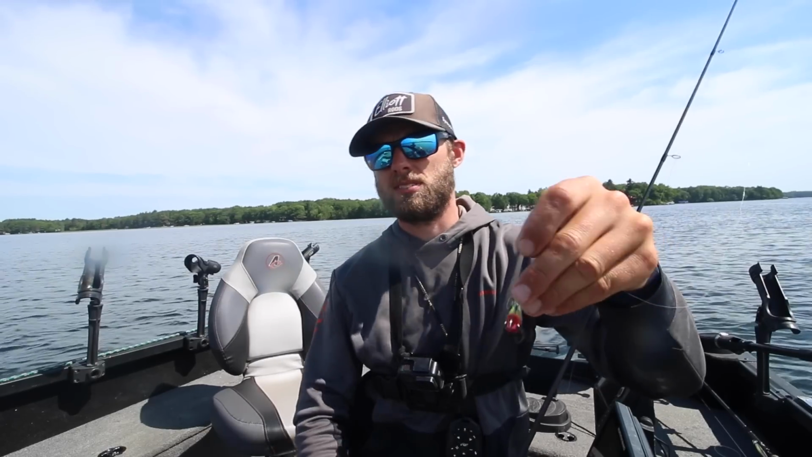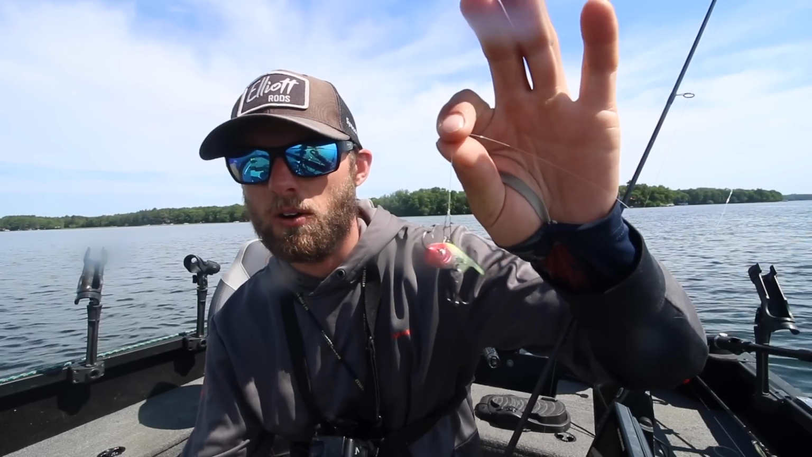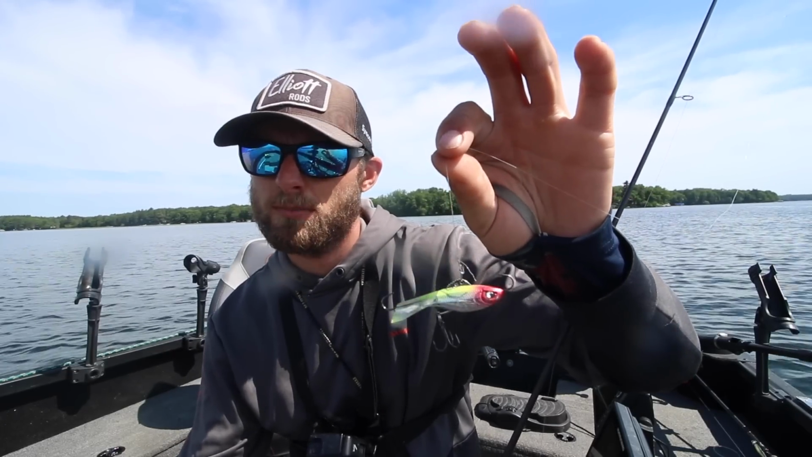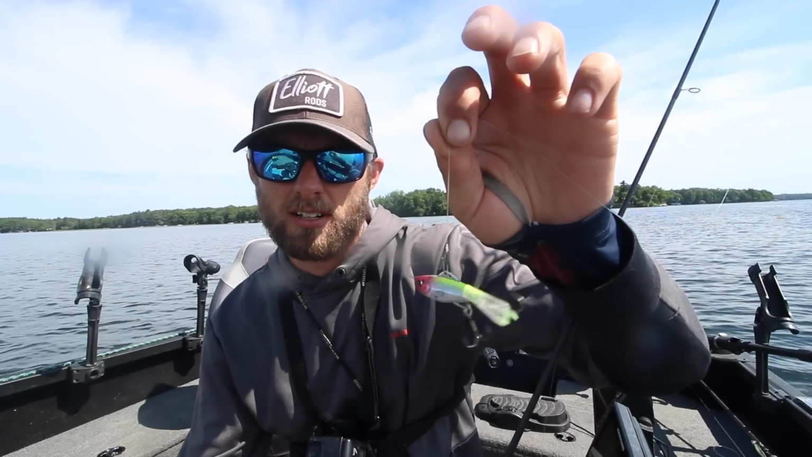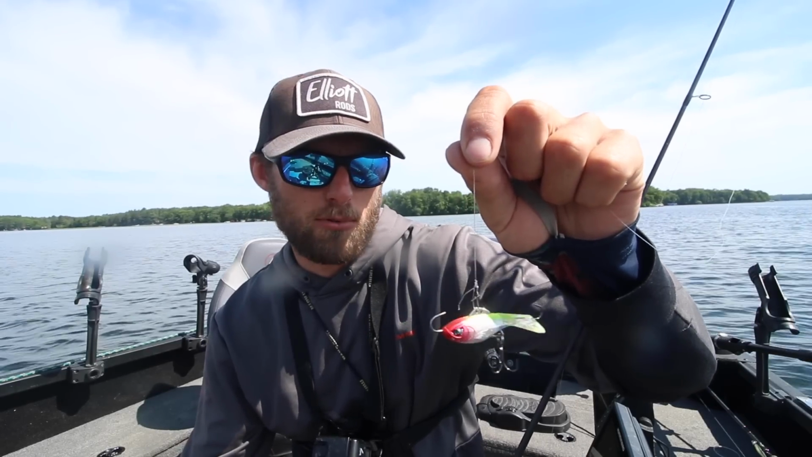Color-wise, there's a few different ones I like. Fish in stained water, I like some of the brighter stuff a lot more, but I love clown and purple especially, or some kind of perchy colors in the clear water stuff. And this clown one's kind of been the best one so far today, and we're gonna keep rolling with it.